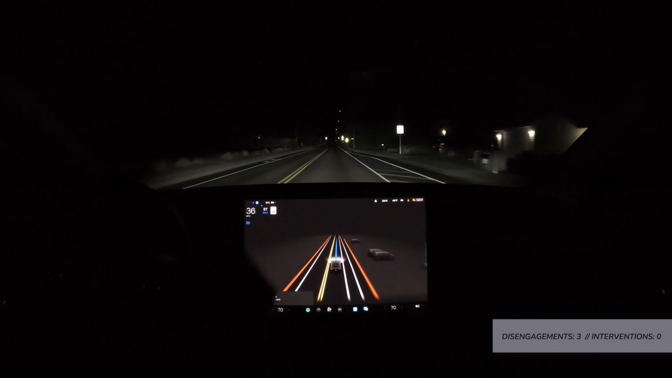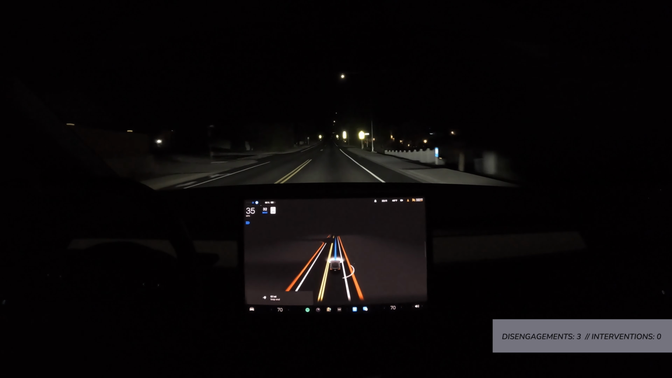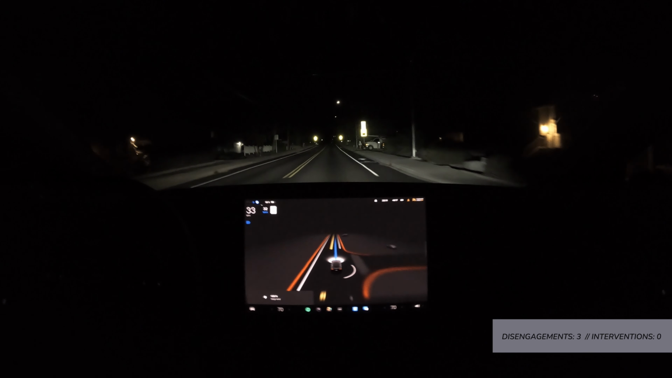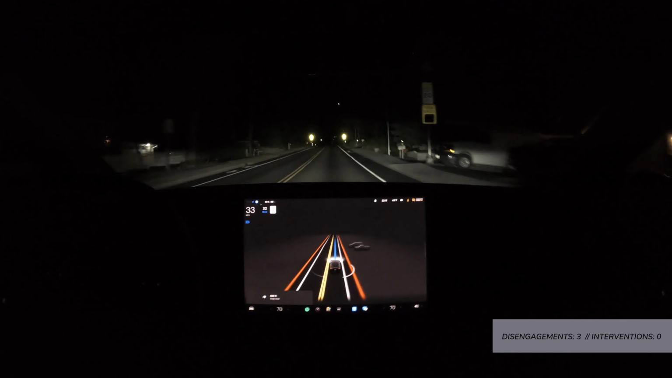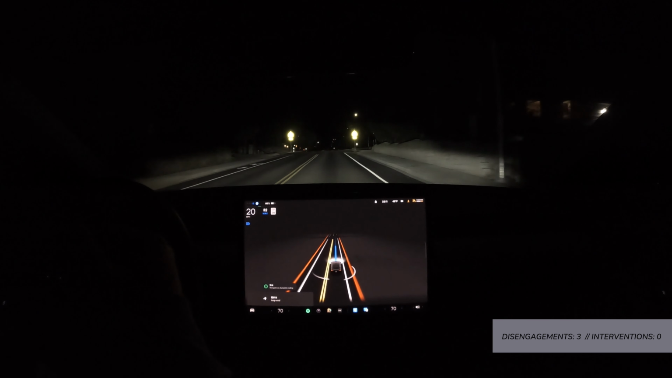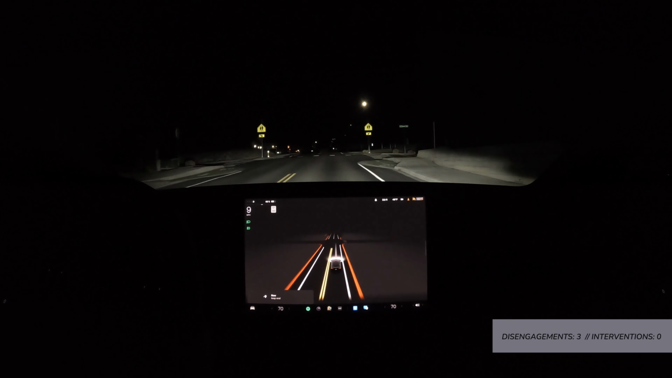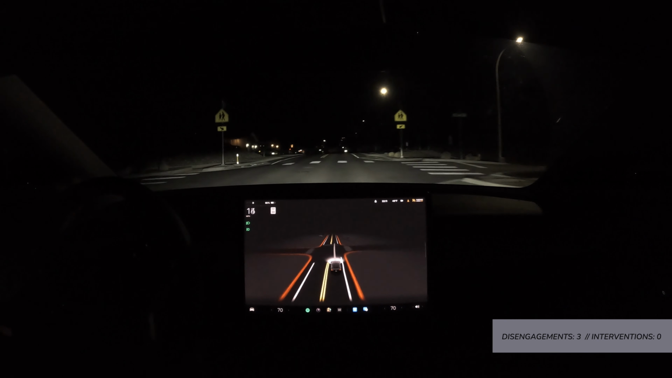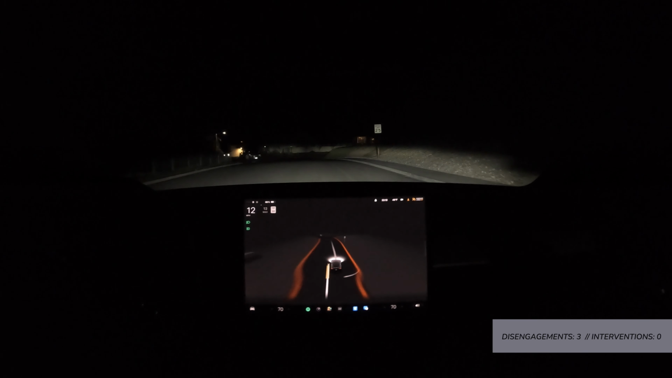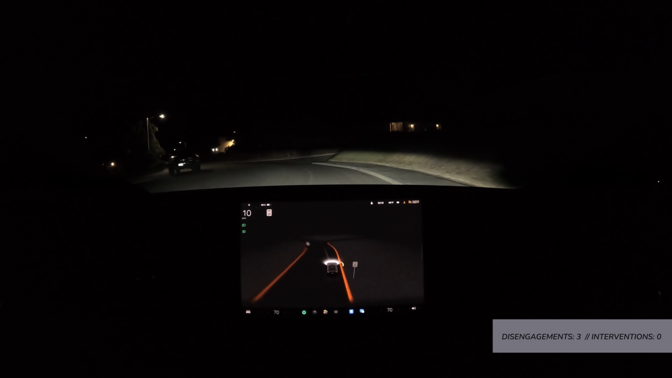It's getting there. This was a great drive, really, especially right out the gate. Very smooth in most everything. Some strange jerkiness here and there, and you know, some questionable turns, but some of that I think has to do with the road markings. Go ahead and disengage here and finish out. I think once the city repaints some of those things, it will do a lot better. But on the whole, I think this was a really great drive.